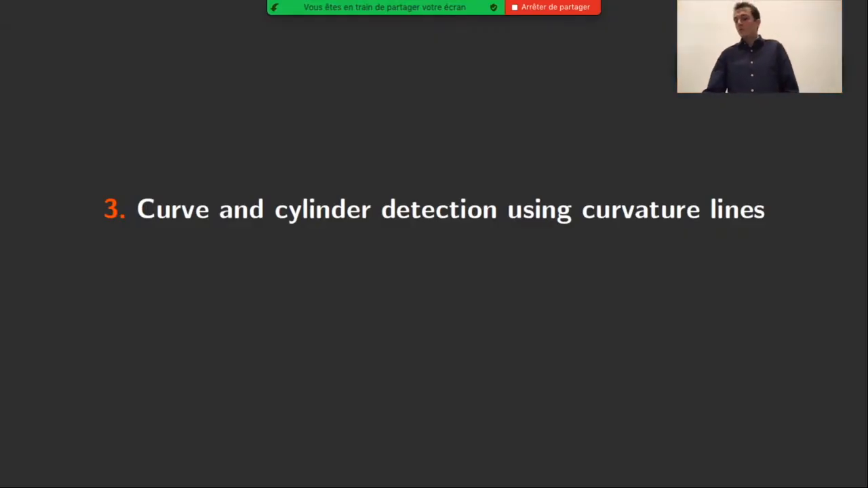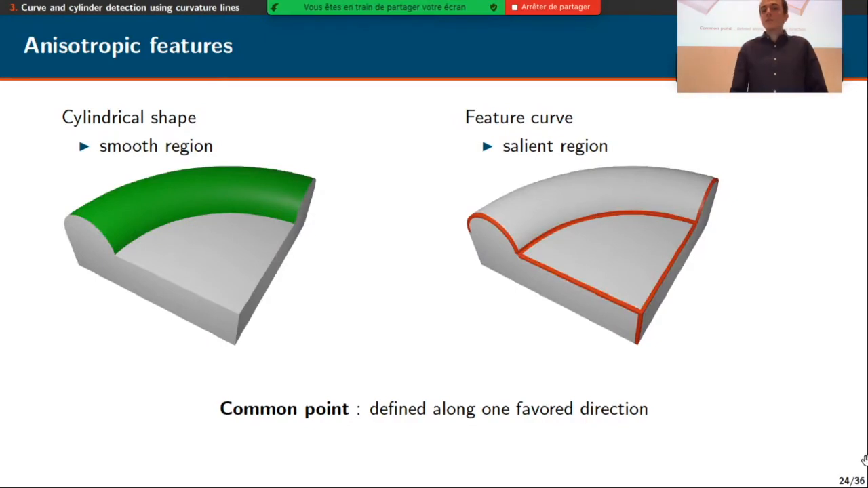Now I'm going to present to you the curve and cylinder detection using curvature lines. So cylinders and curves are quite different. Cylinders are defined by smooth regions over the shape, as illustrated in green here, while feature curves are more salient regions, as in red on the right.